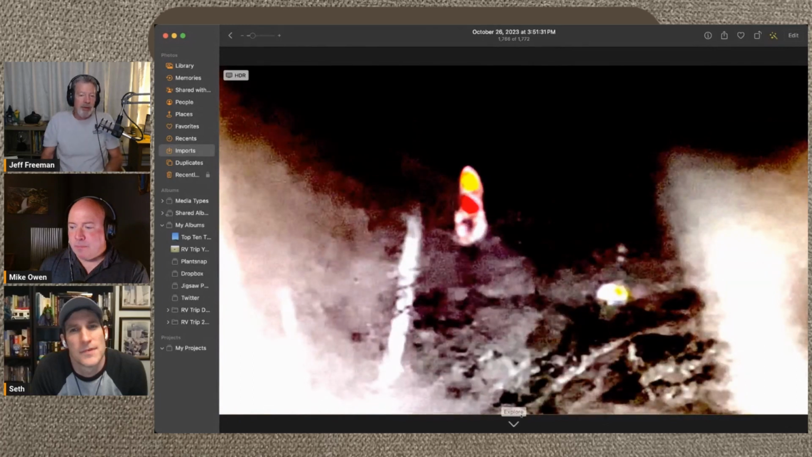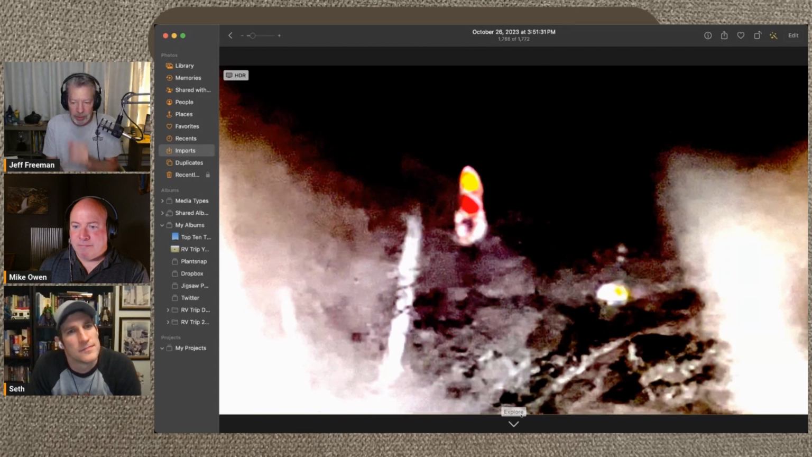This thing moves out from behind there. Now, run, beaver, run. The beaver's trying to get the heck out of there. I'm going to go back to this whole thing about it's not a person. Russell said it was whatever it was standing upright. And I apologize for the quality of this. It's not as good as I would like, as well as the show was.